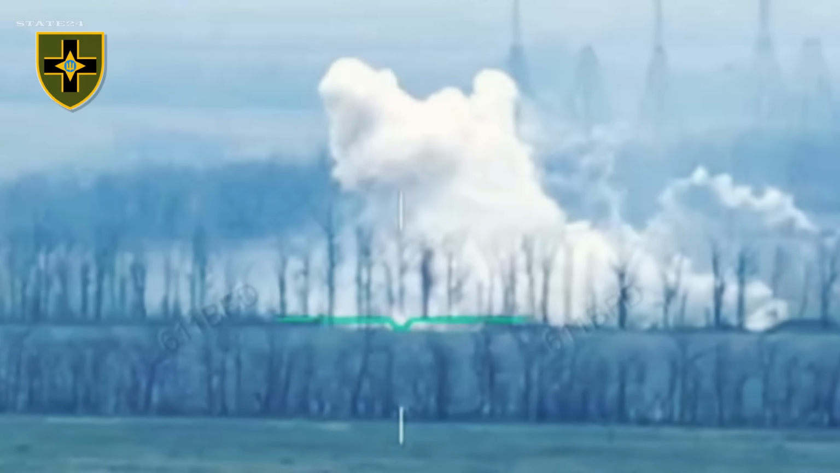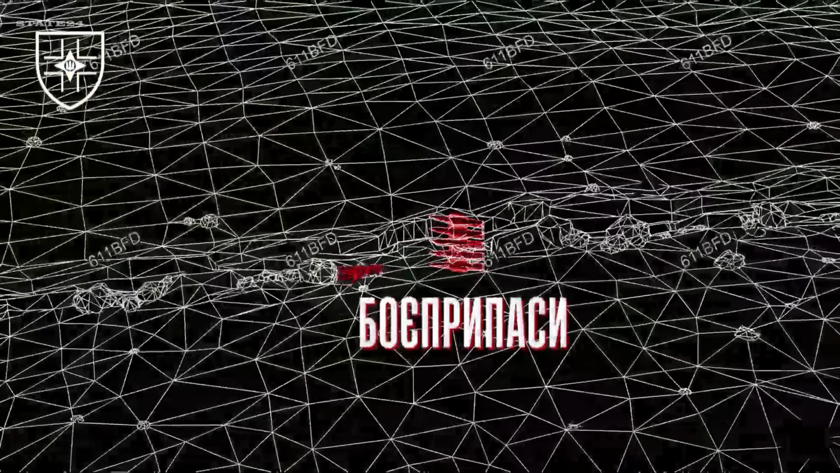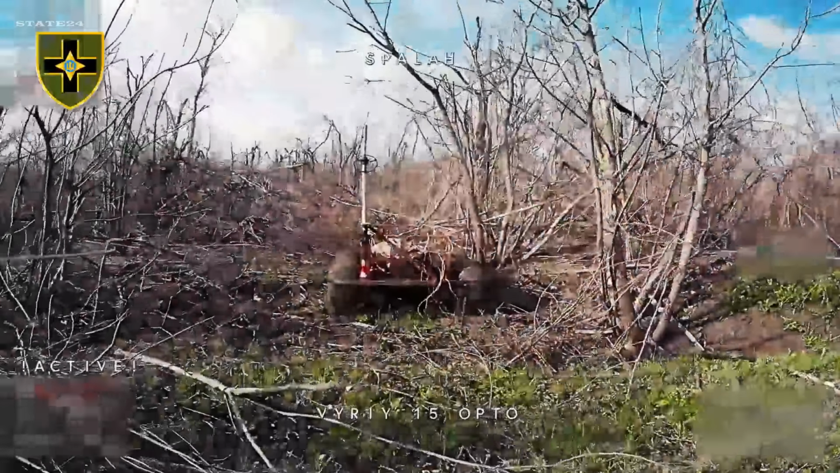Every single one of these targets was identified, tracked, and struck. Not by a jet, not by artillery, by a pilot staring at a shaking screen kilometers away, guiding a drone straight through the static. This is what drone warfare actually looks like from the inside. It's not clean. It's not always clear. But the results speak for themselves. When pilots can operate effectively through constant interference and poor visibility, is electronic warfare losing its edge on this battlefield?